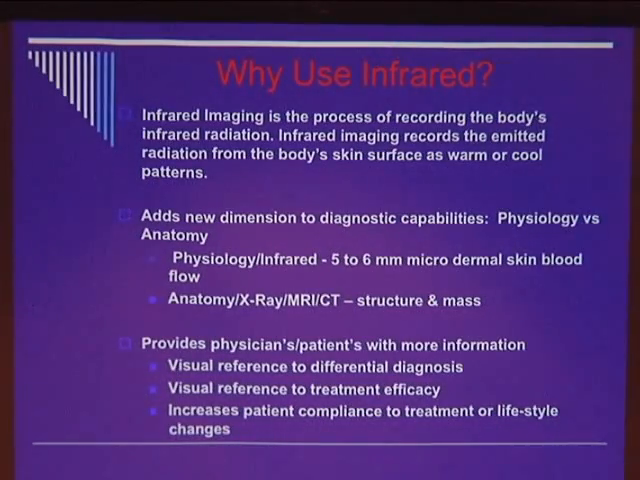We all give off heat. And the fundamental concept of thermography is that the body is a symmetrical entity. The left side of your body and the right side of your body are mirror images of one another, within reason. And within reason is the parameters that we of the thermographic community have identified and use.